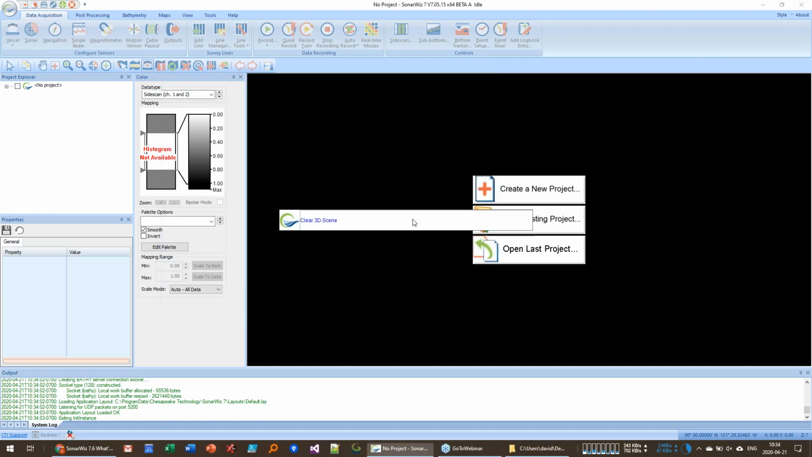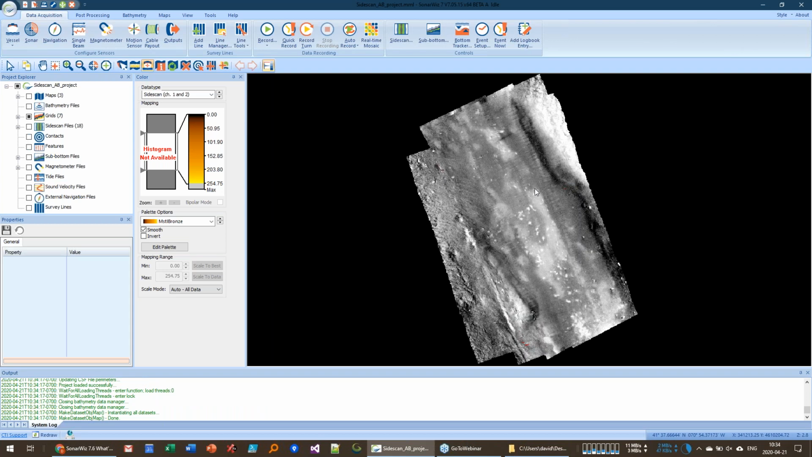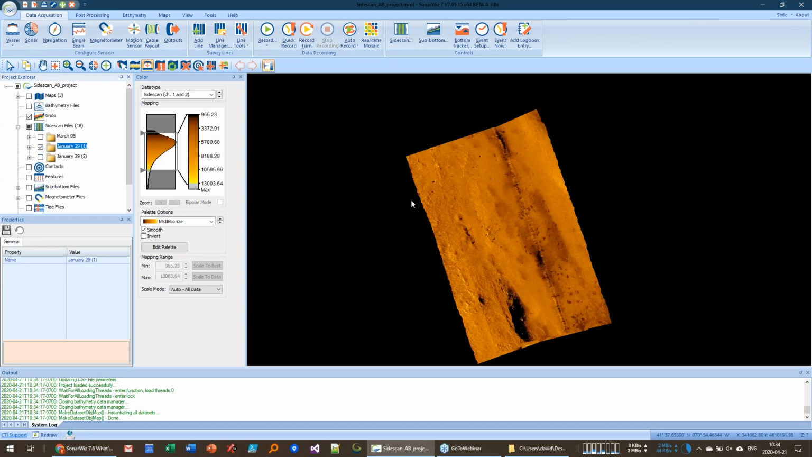a Sidescan project here that has 3 different surveys in it. And what we want to do is see if anything changed between these surveys. So I'm going to start here by deleting these grids that I made before and just show you the files. So the first is a Sidescan survey that was collected on January 29th. So here's a survey area, and this is collected this year.